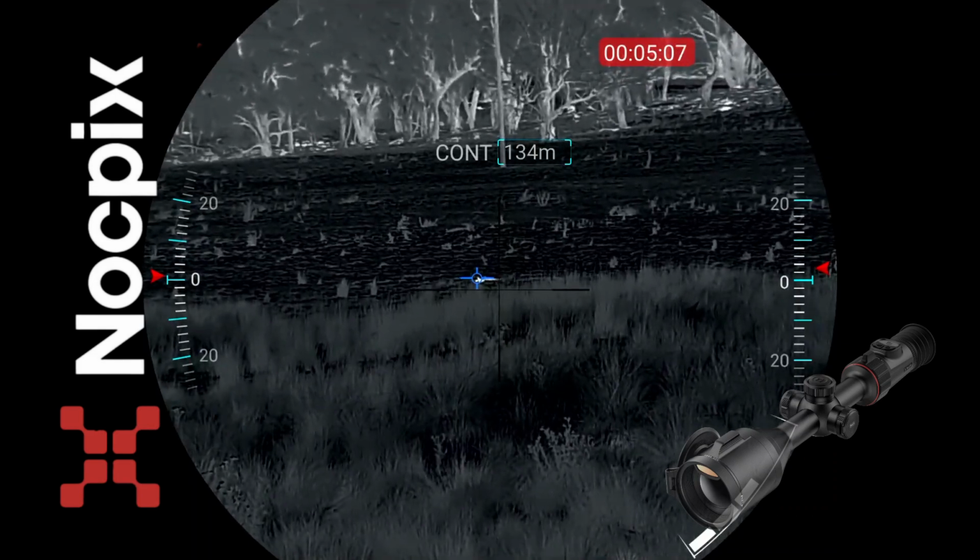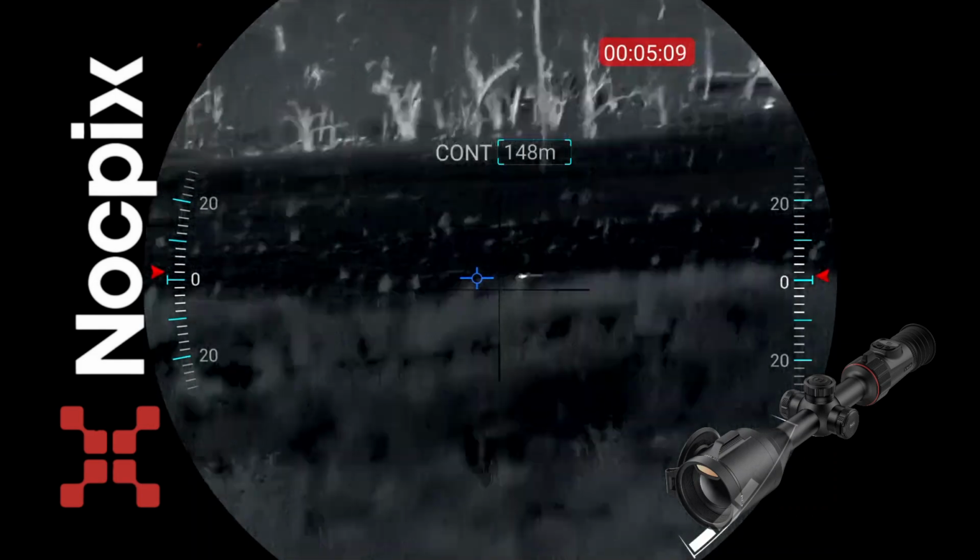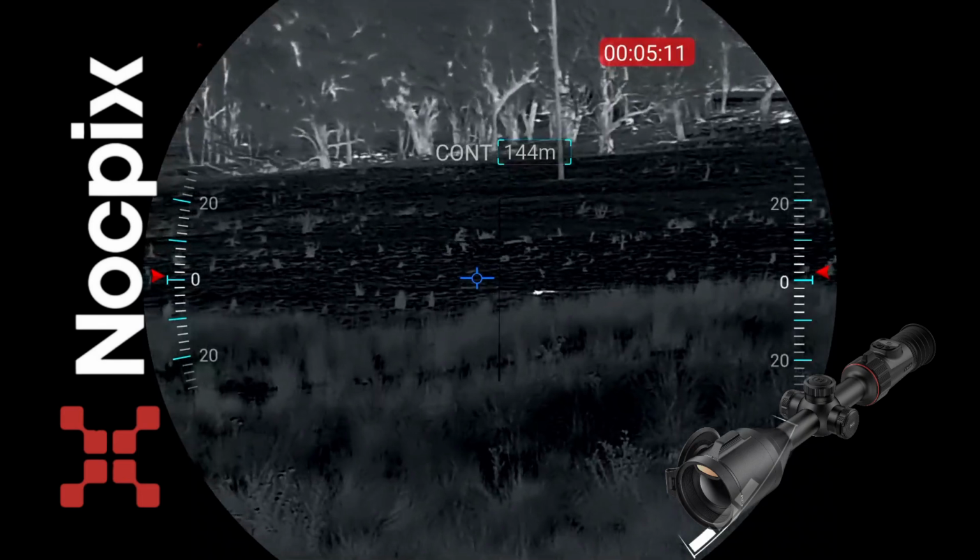Got him. About 134 meters. Right, first fox down. We have the Nocpix ACE. There is a little bit of a, oh, too bright. There's a little bit of a pool of blood just sort of forming right there. So I'll leave the red light on. But we do have, if I can tell, a vixen. Straight through the chest too by the looks of it.